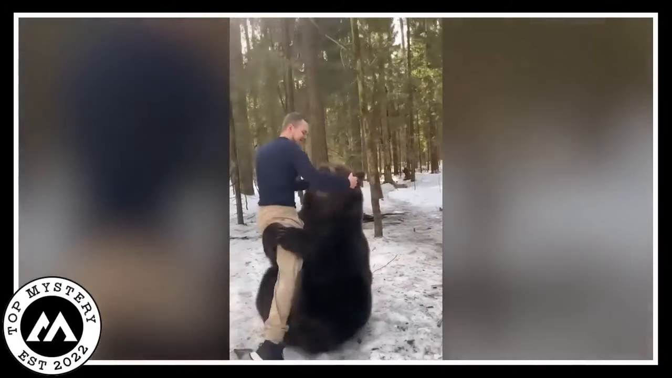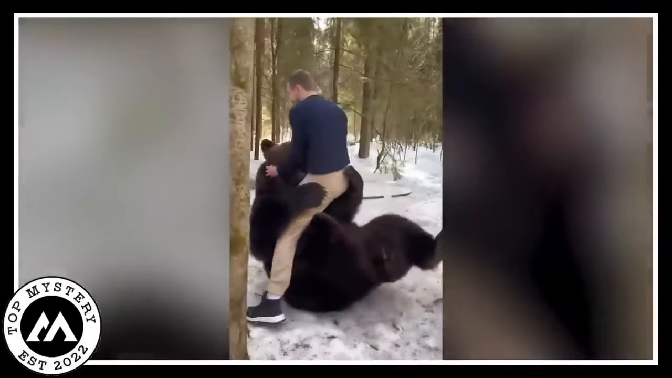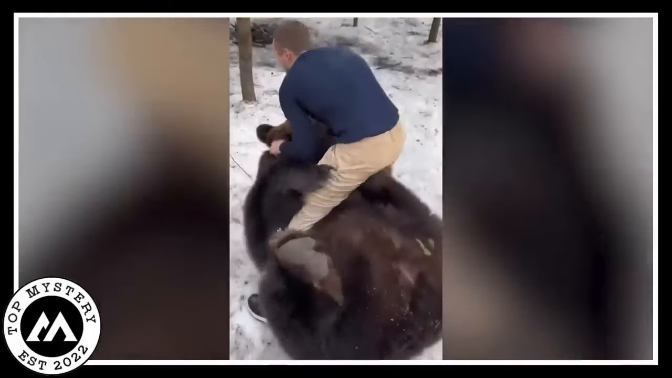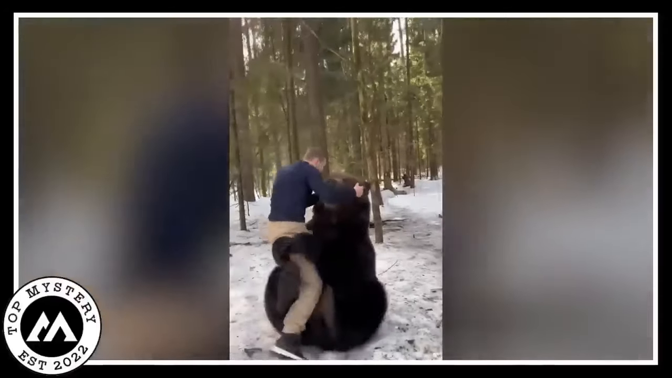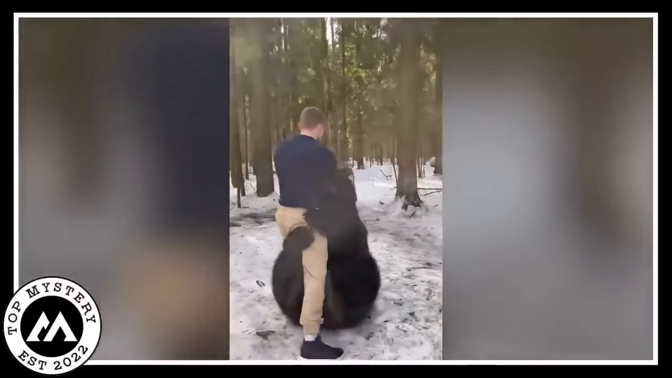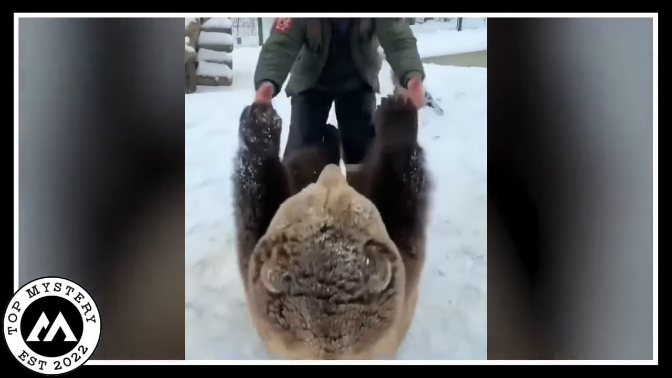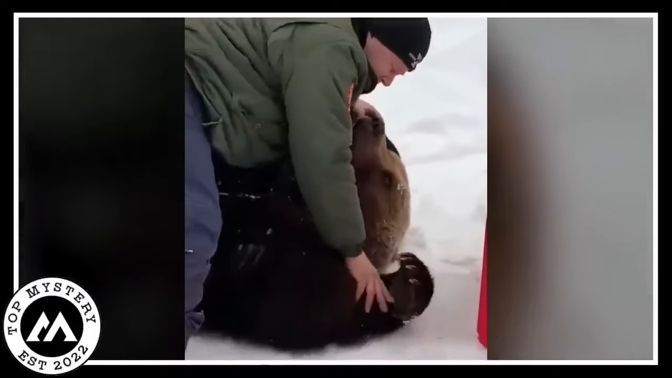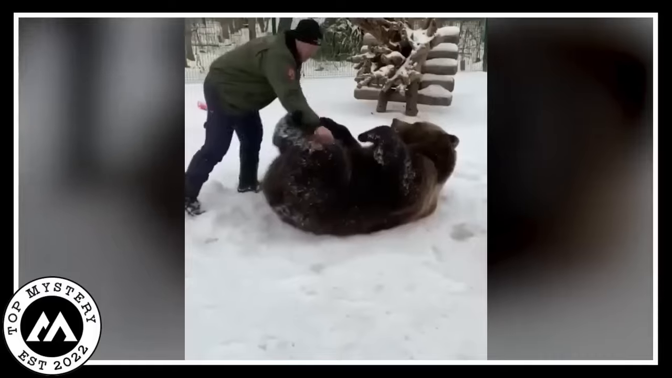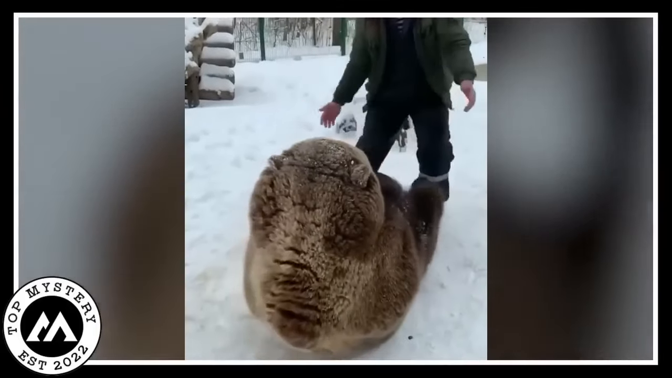Their bond is pure joy, making you want to join in on the fun. The bear's probably thinking, this human is my best buddy. And the guy's like, I've got the coolest bear friend ever. You can't help but smile watching them goofing around together. It's like a real-life teddy bear picnic, but with snow and genuine friendship vibes. If there's a happiness meter, this video would break it. It's that heartwarming. Just a bear and a human proving that friendship knows no bounds, especially when there's snow and playtime involved. Bear attacking moose.